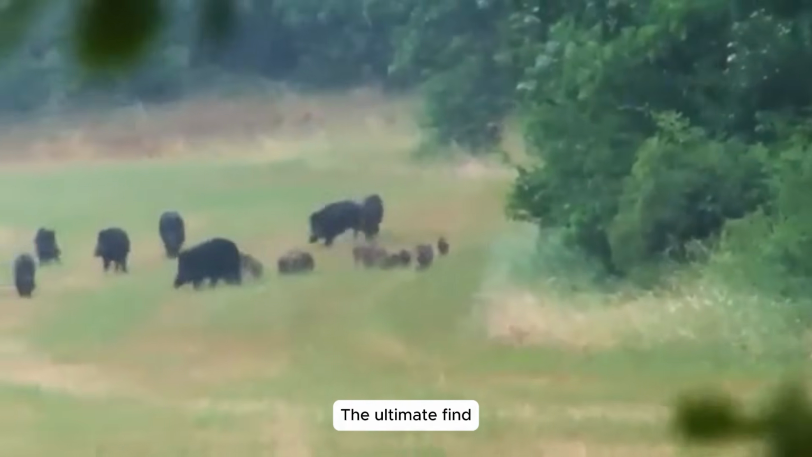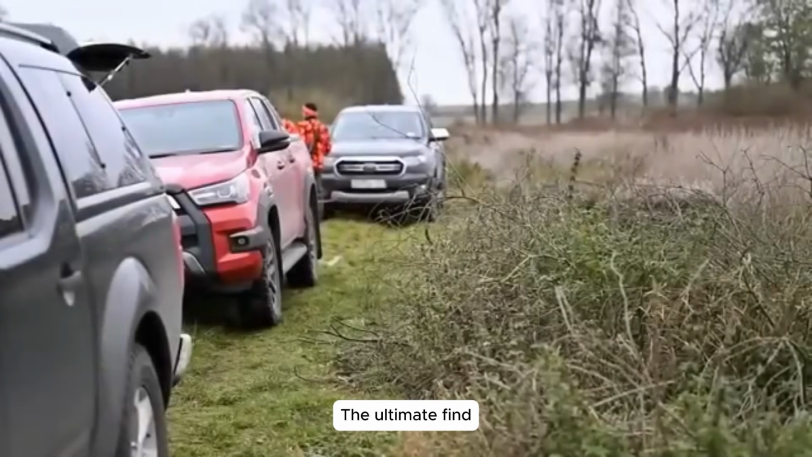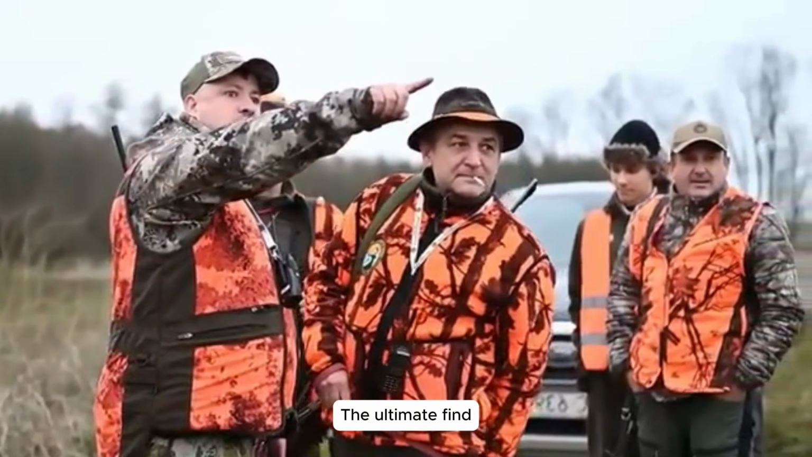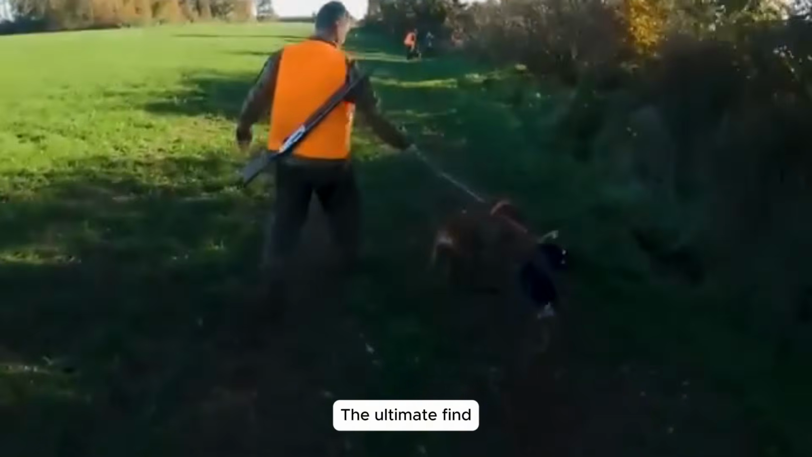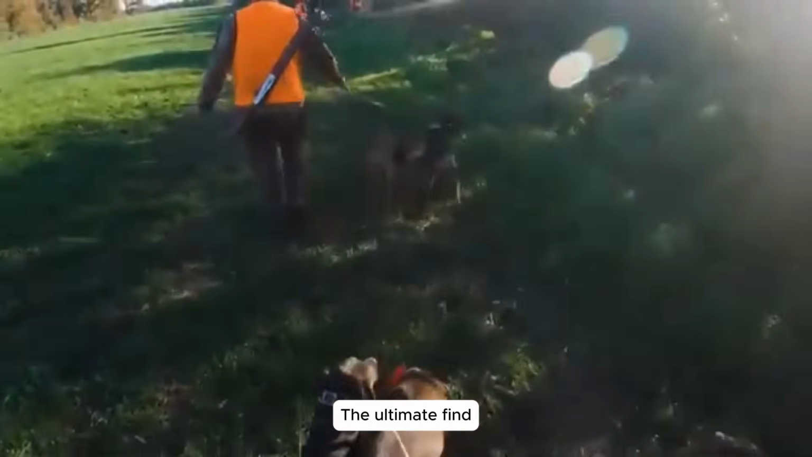Initial hunt and team coordination. Fueled by resolve and meticulous planning, our team left town, charging toward the wild boars' strongholds on rugged vehicles. Our expertly trained hunting dogs, with their razor-sharp instincts, swiftly located the first target. The dogs pinned the boar with precision, giving us the critical moment to act.